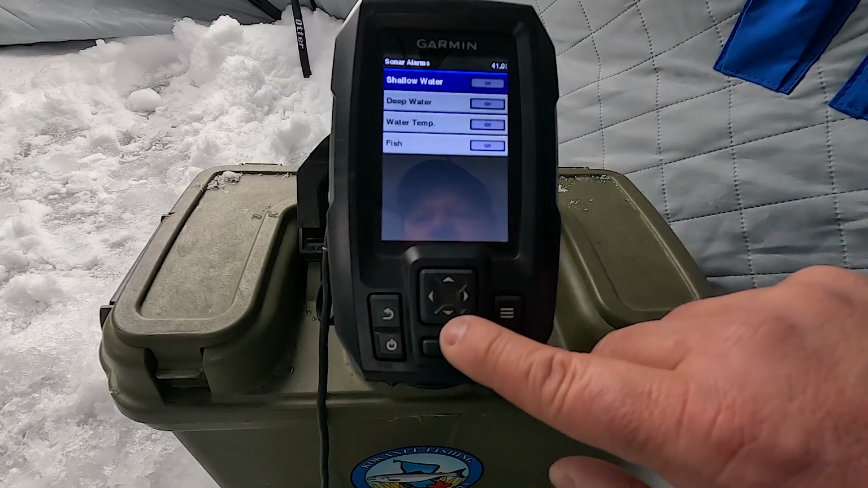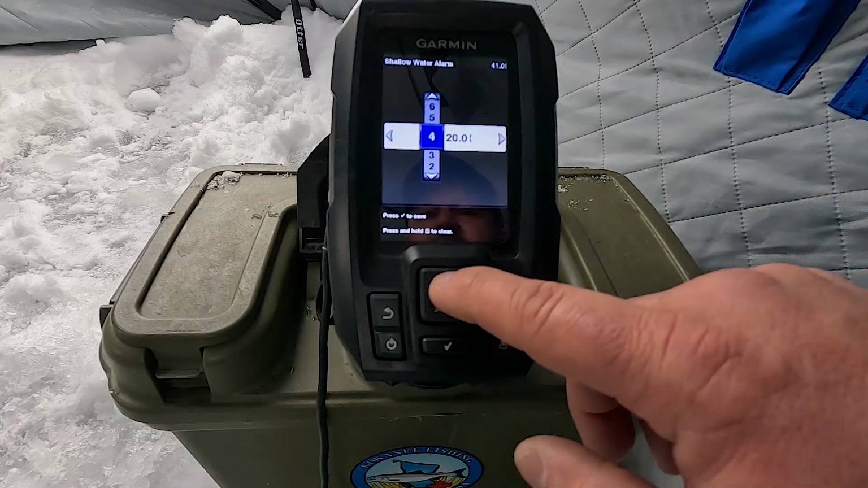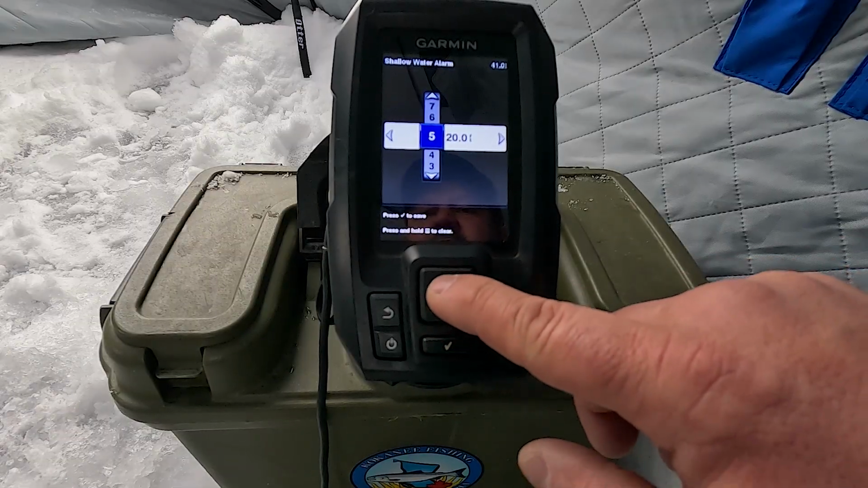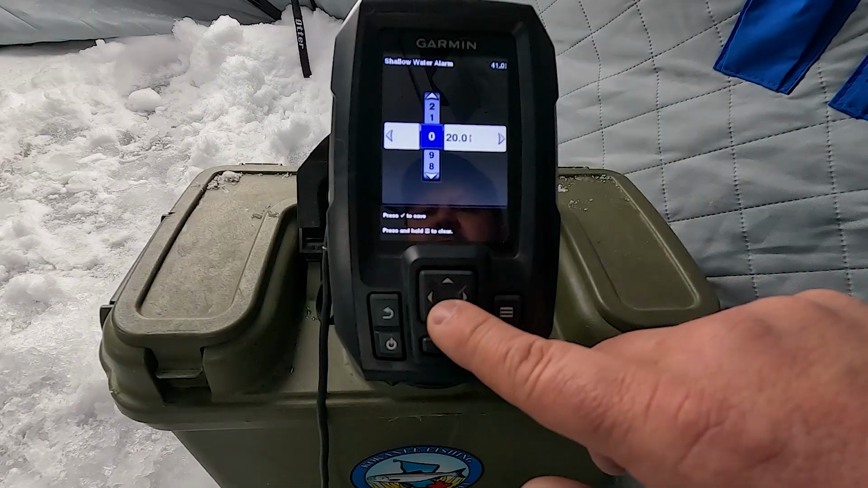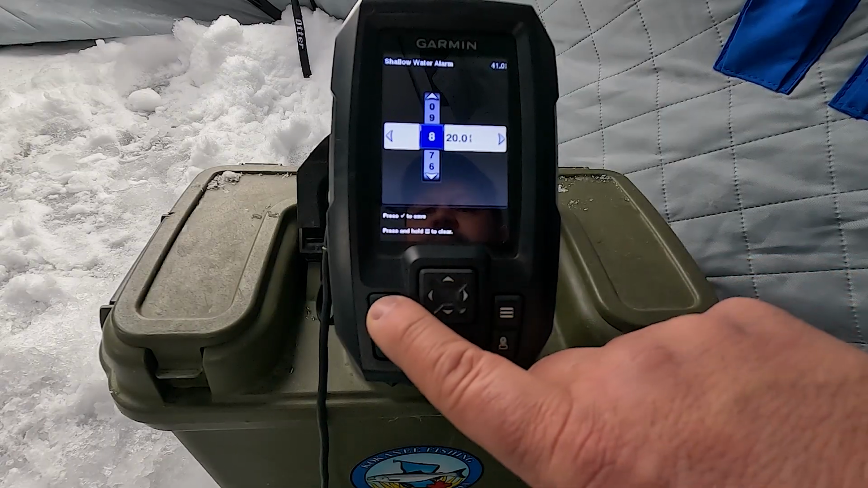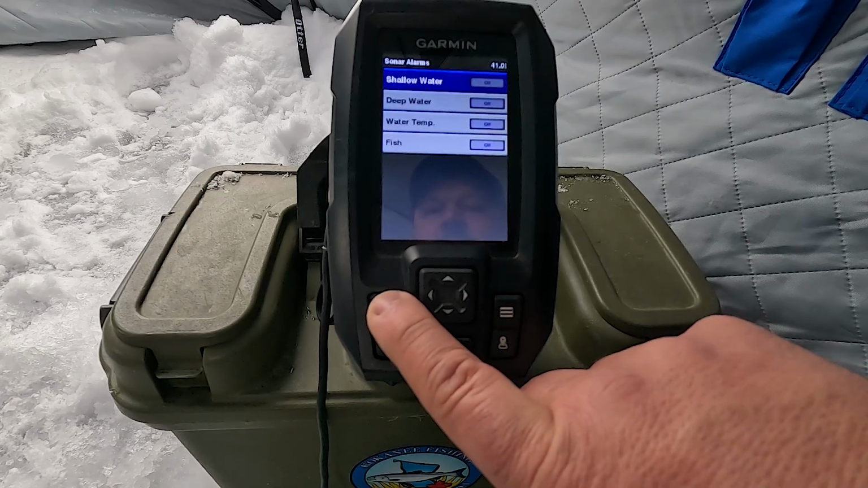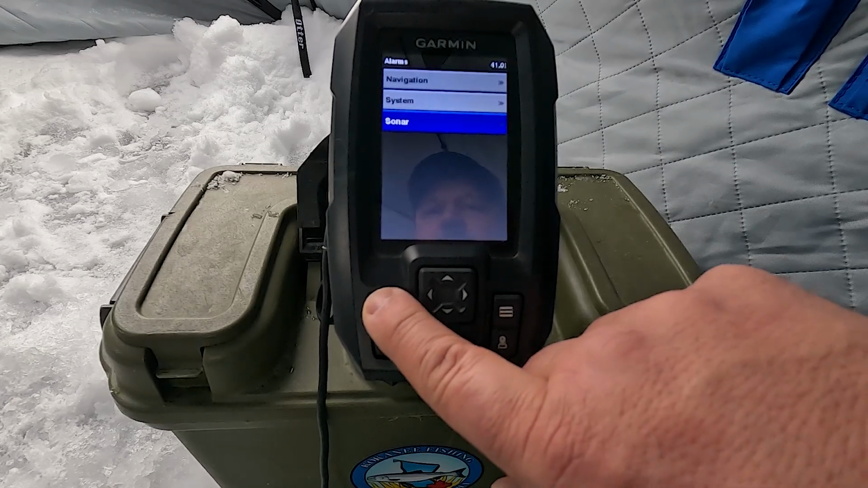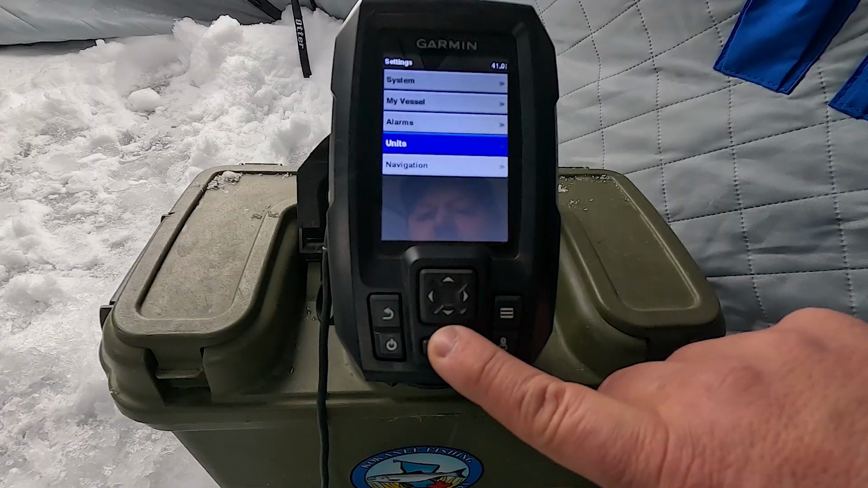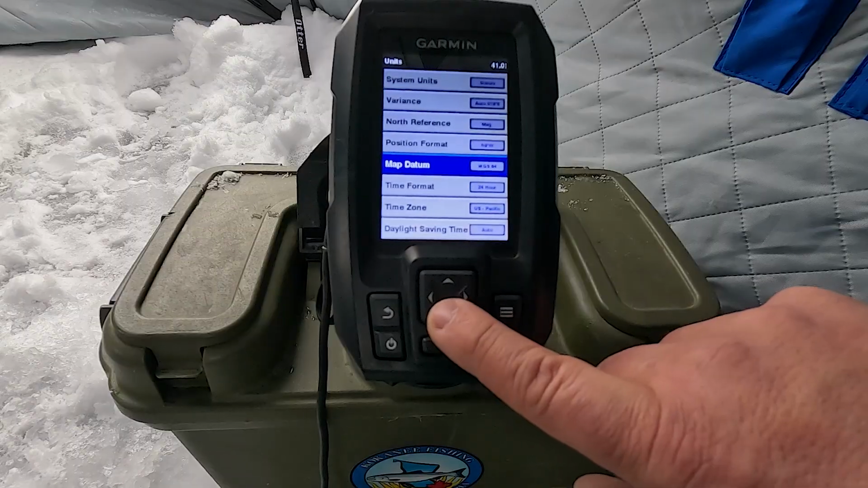Or if you're fishing and you want to mark shallow water, you can actually set your setting. If you're getting into 5 feet, 10 feet, you can adjust everything from here. I don't typically use that because I'm in a smaller boat. I can see the bottom. Some people like to adjust their units. This screen, you'll find all your units.